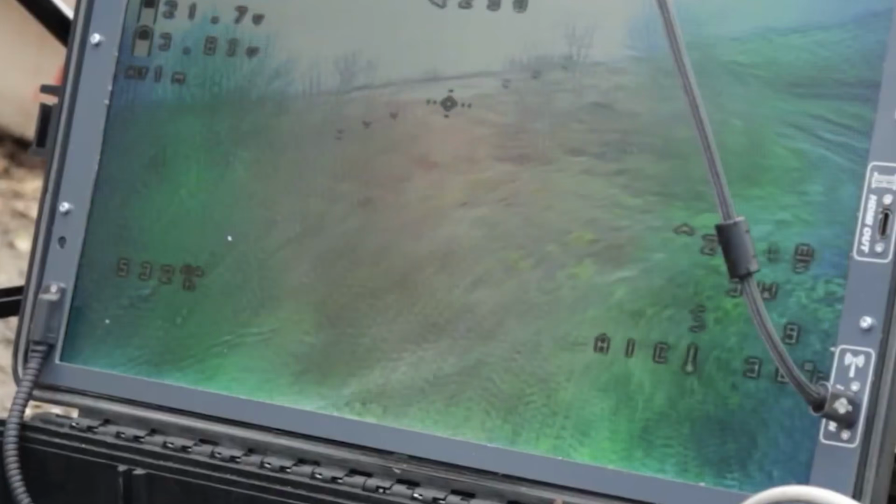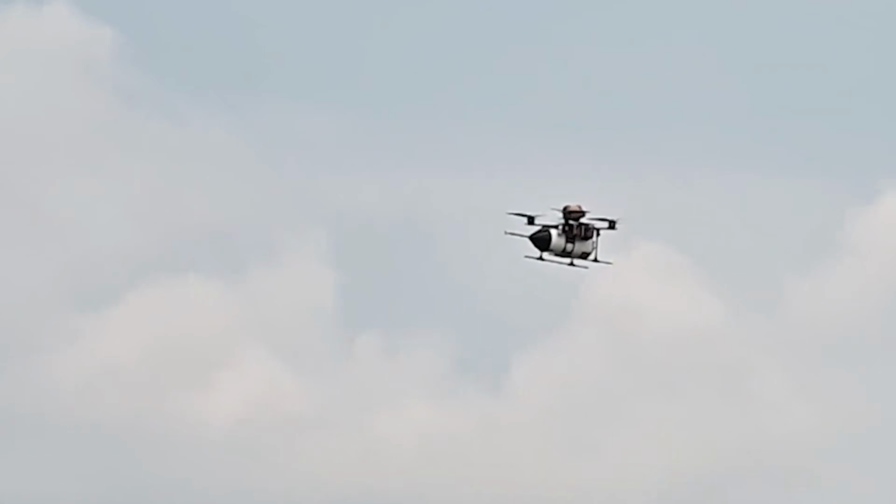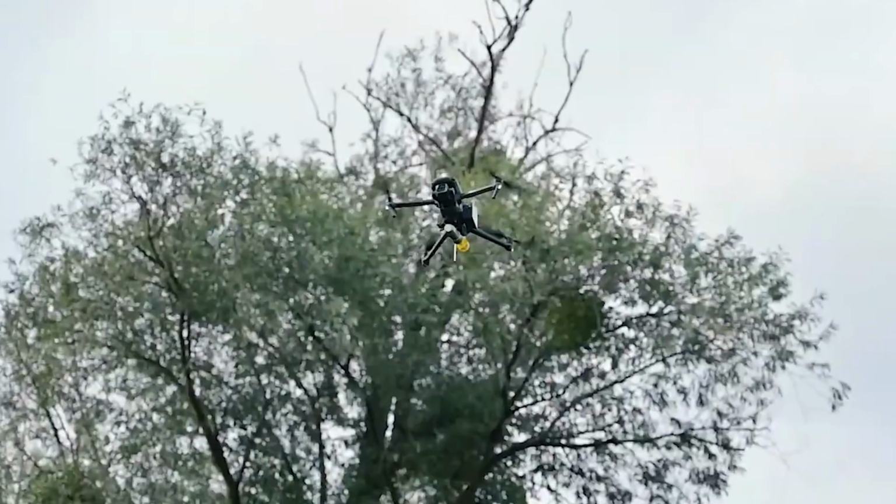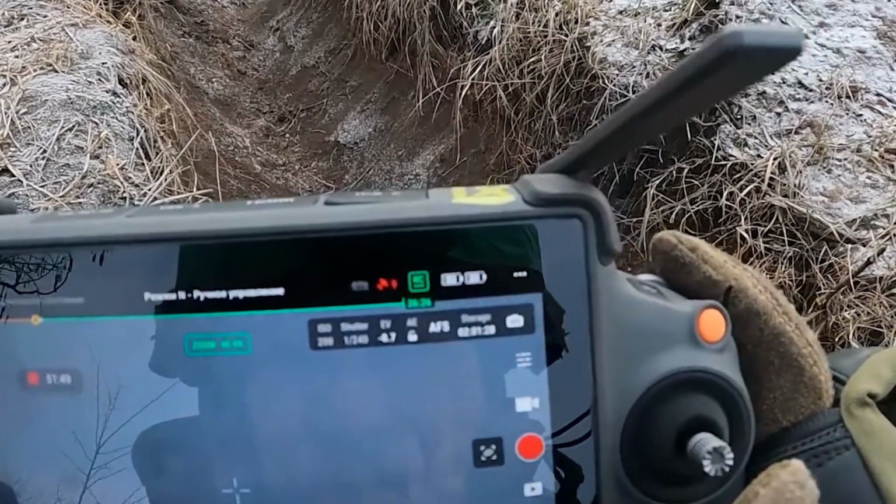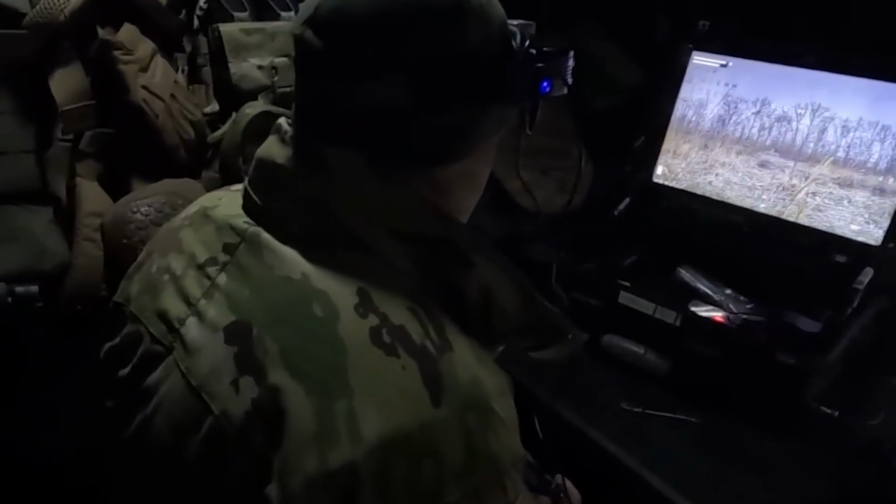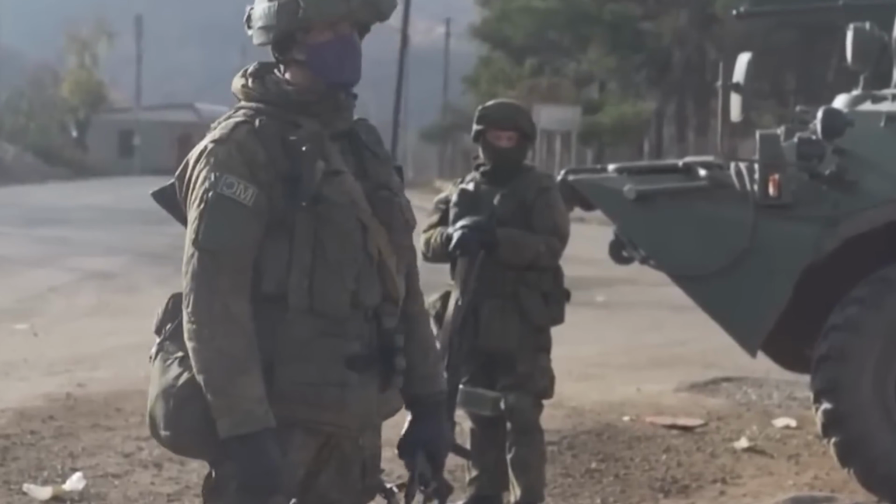A communication antenna was not just metal and wiring. It was the link between soldiers and command. Once that link was disrupted, orders could arrive late, reports could be delayed, and coordination could weaken within minutes. A temporary shelter was not just a place to rest. It protected troops from weather, observation, and sudden pressure from above. A foxhole could be used by 5 to 7 soldiers throughout the day. A small supply cache could keep a position active for 6 to 10 hours.